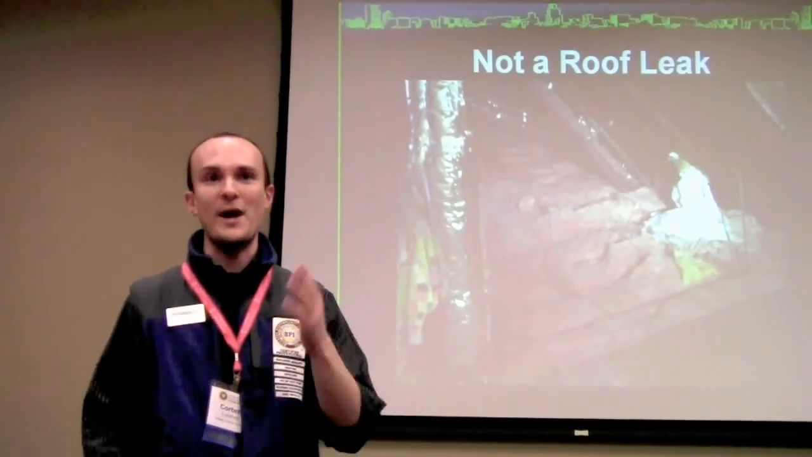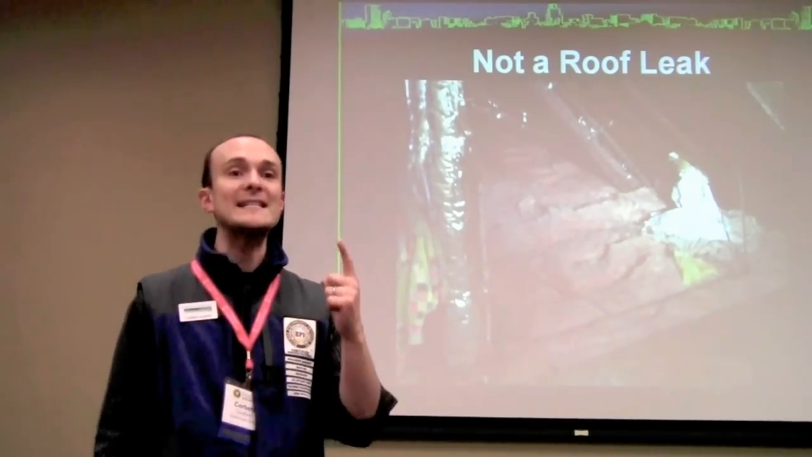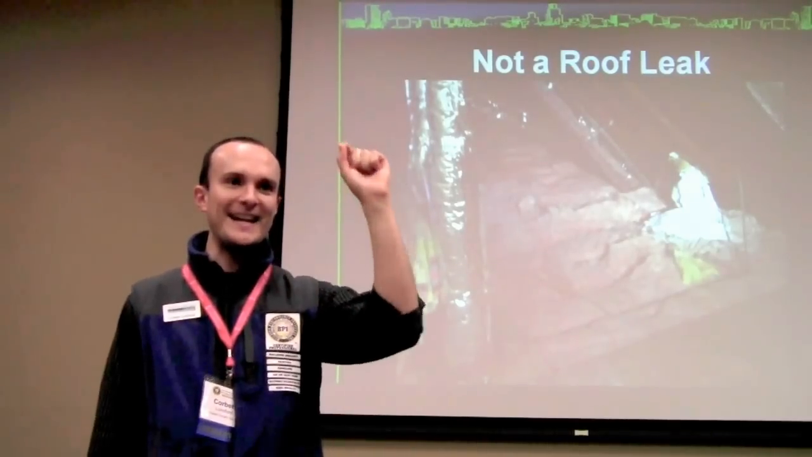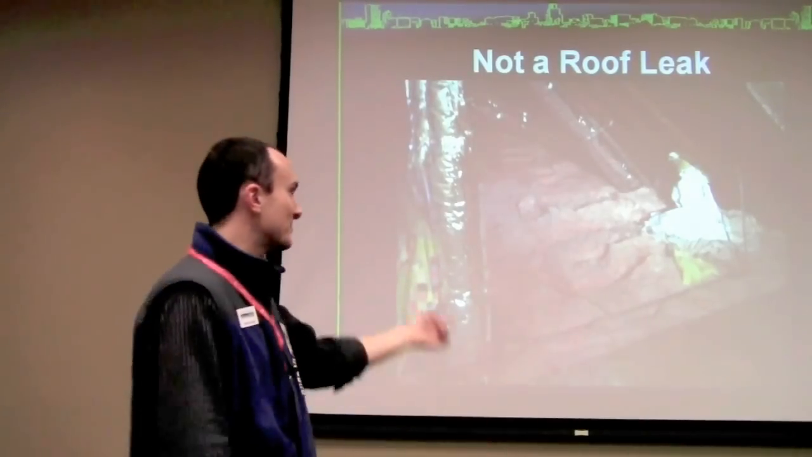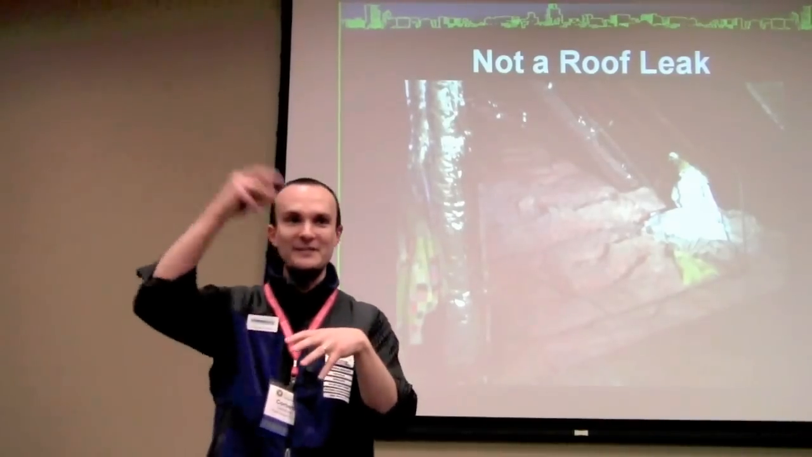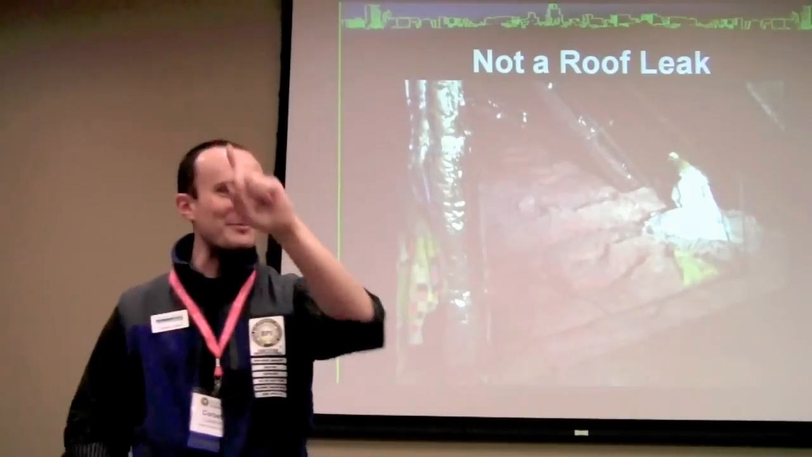99% of the time, it's what? Anybody know? It's moisture condensation, right? From what? Warm air hitting cold surfaces in the attic and then running back down, right? So the solution to this is not to put an entire laundry basket full of towels around this pipe to stop the roof leak from getting down there. The solution is air sealing, number one opportunity for improvement.